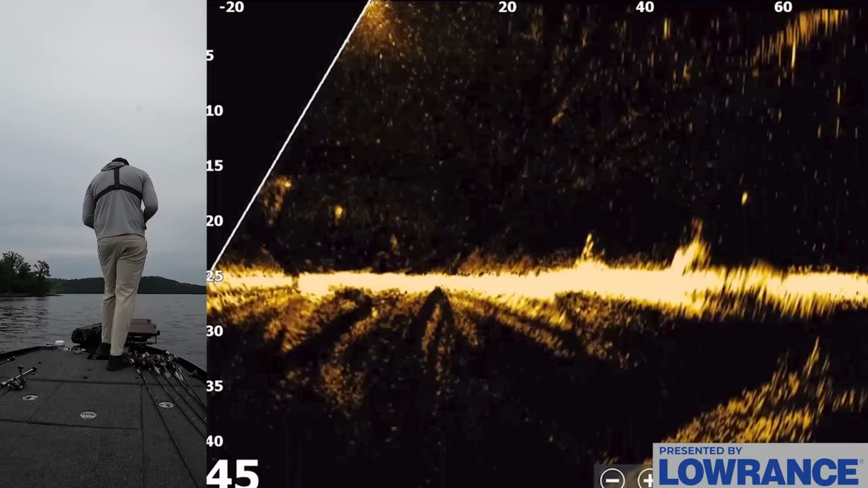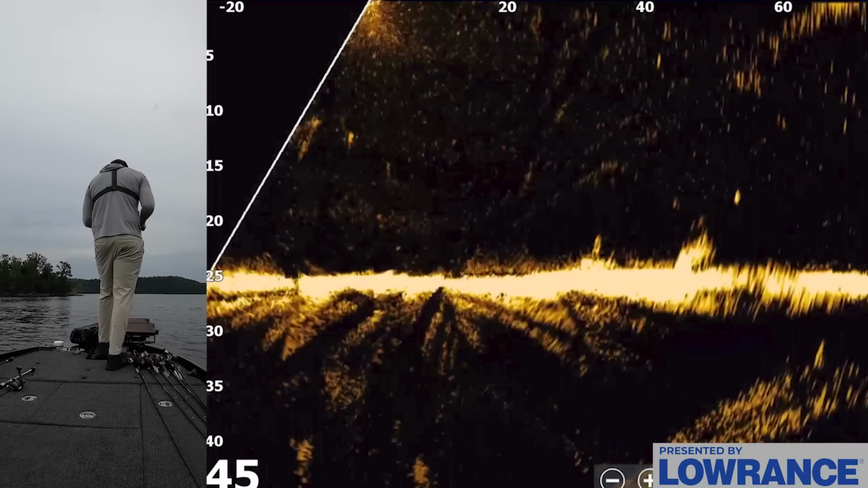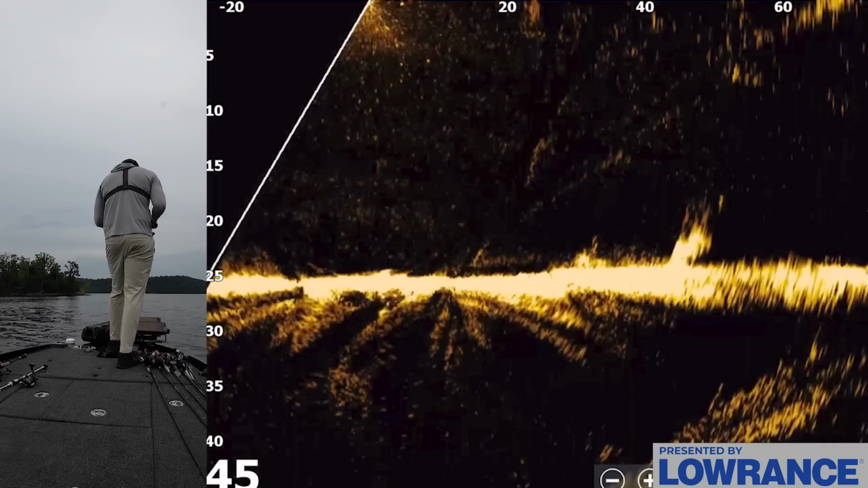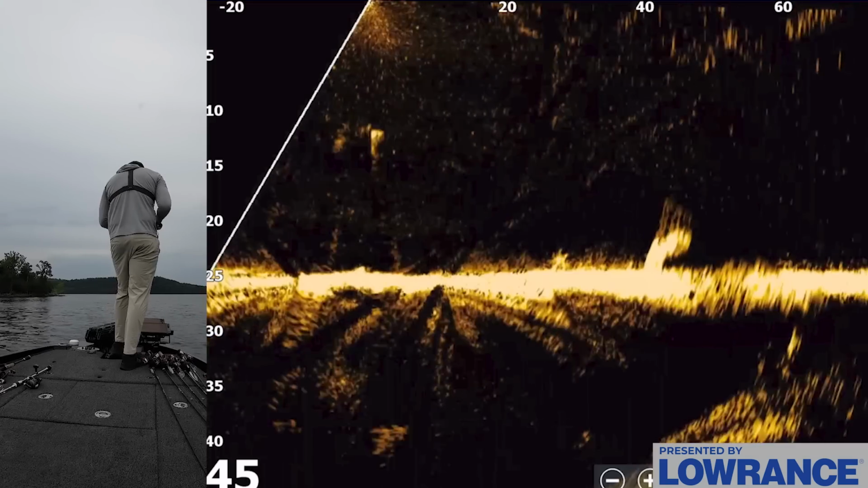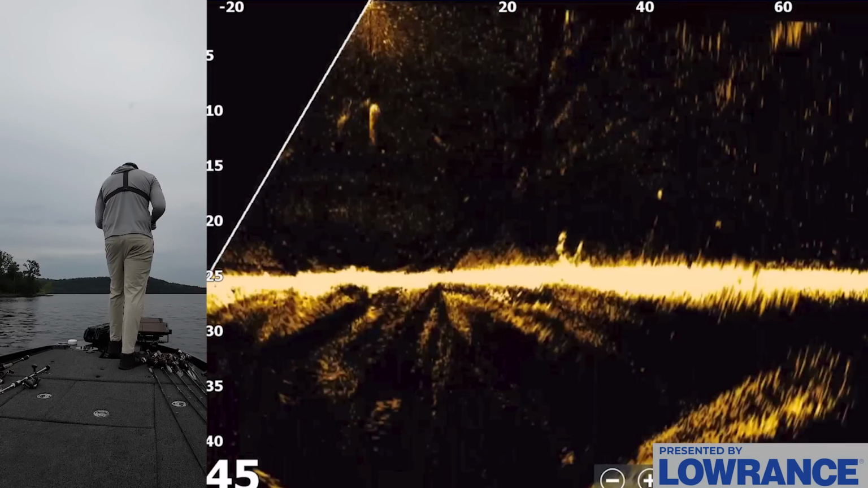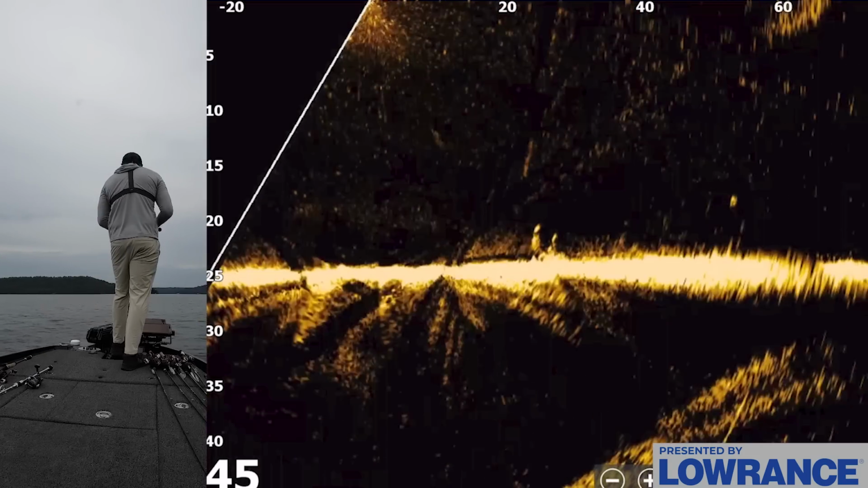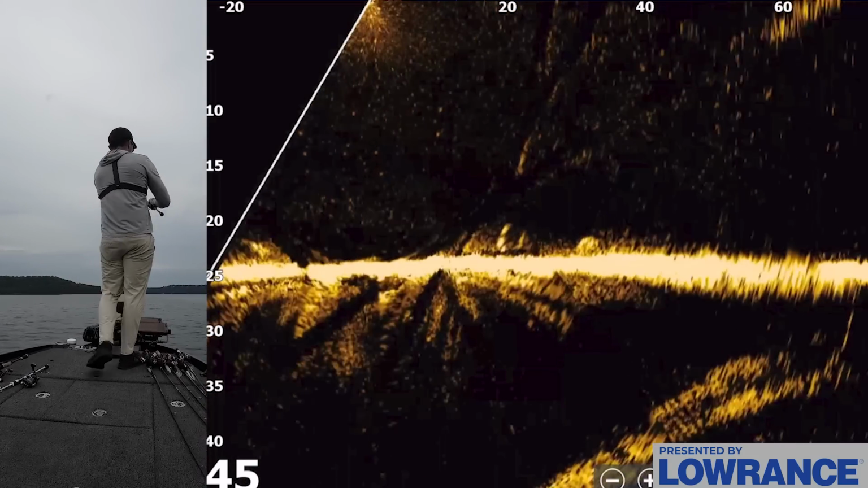This is not necessarily the thing to be doing right now, but when the current gets really heavy or when these fish push to the bottom, this is what I'll do. I'll actually use forward-facing sonar, work a bait right over the top of these little small pieces of cover that are hard to see, and you can catch some really nice fish doing it. But right now with these fish up and chasing, there's not really a point to be doing this, but I did want to show you for those who are interested, because that's what I would do if you don't see the fish chasing and busting.